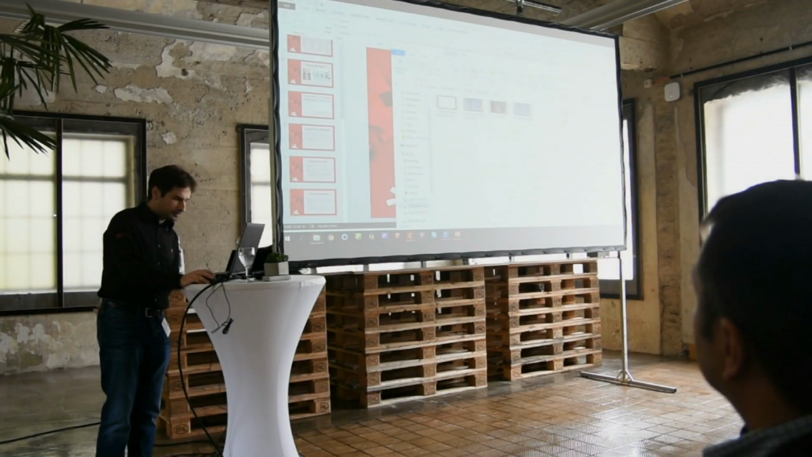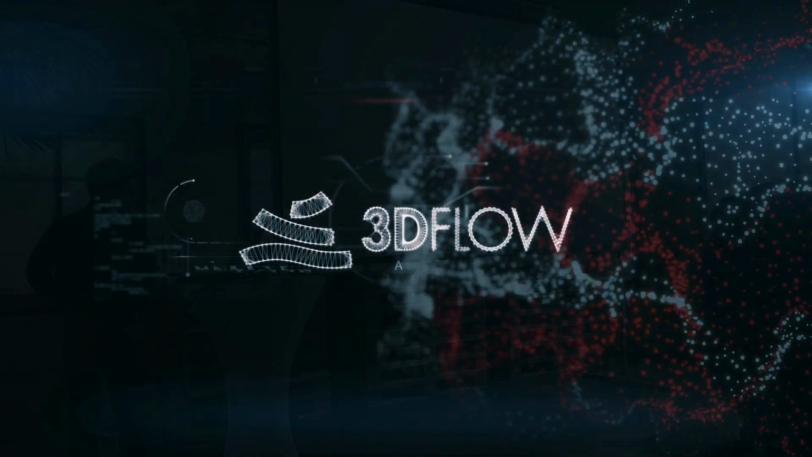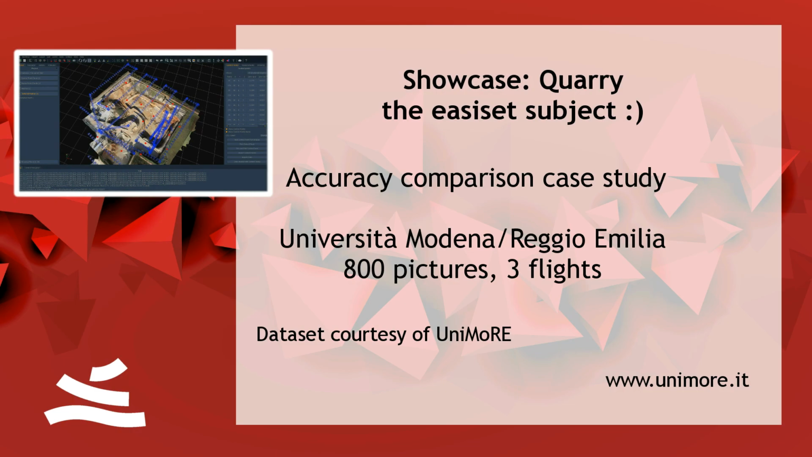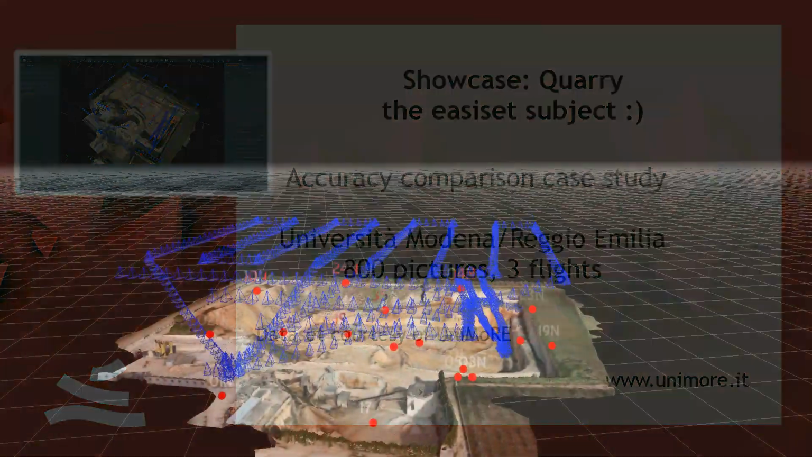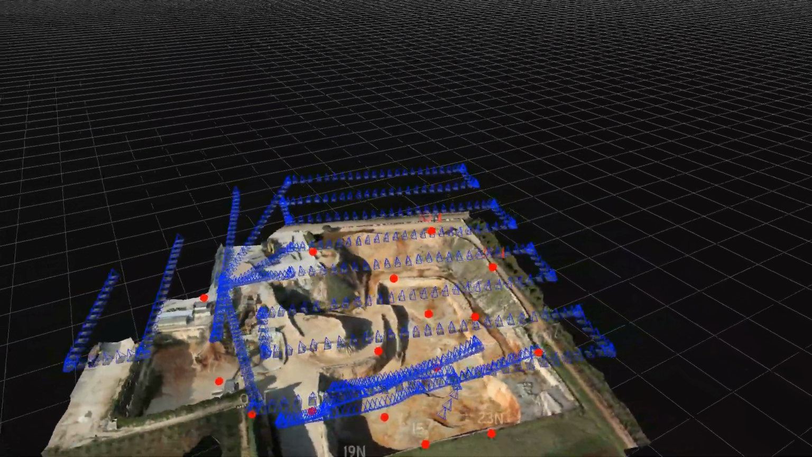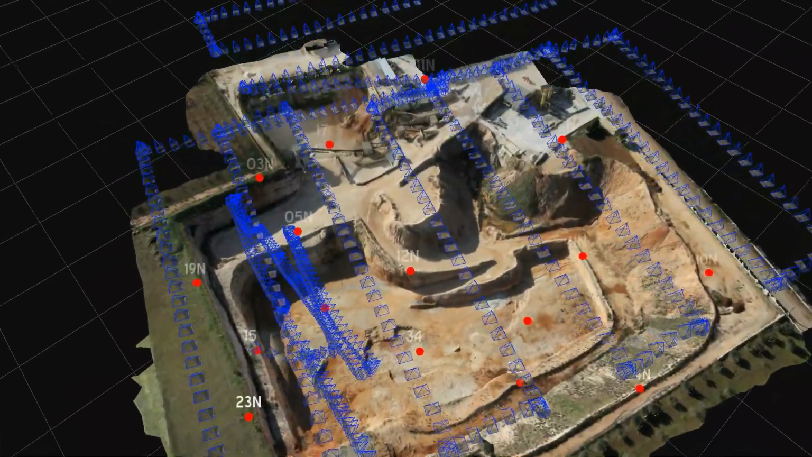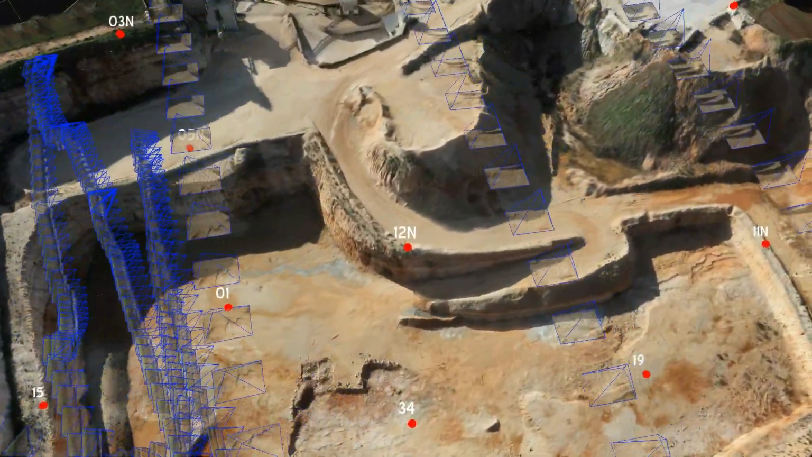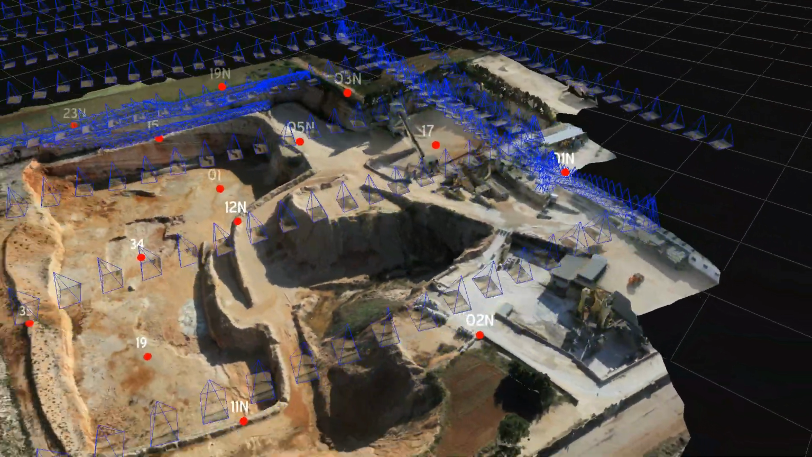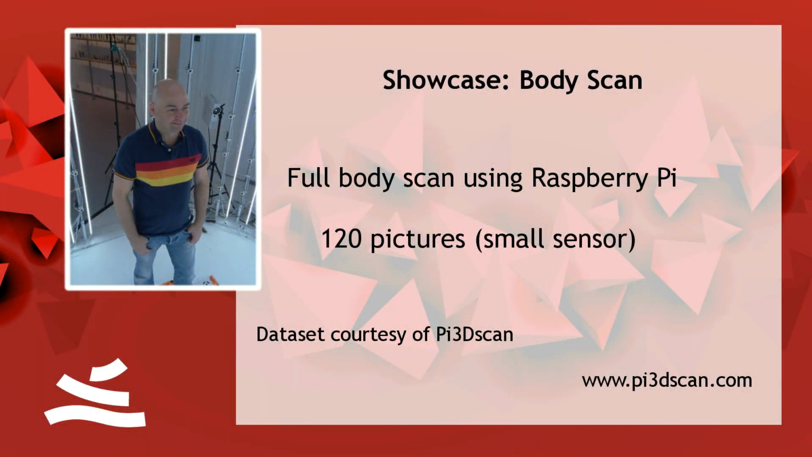So now let me show you some interesting real-world scenarios in which Zephyr has been employed. So, the first two you've already seen during this presentation. So this is the easiest subject possible, a quarry. Everyone has seen quarries in photogrammetry. They always come out very beautifully, but this is especially interesting because this was done by a university in Italy that was comparing different photogrammetry solutions, so you can look it up. It's also on our website, by the way, this link. So look it up if you're interested.